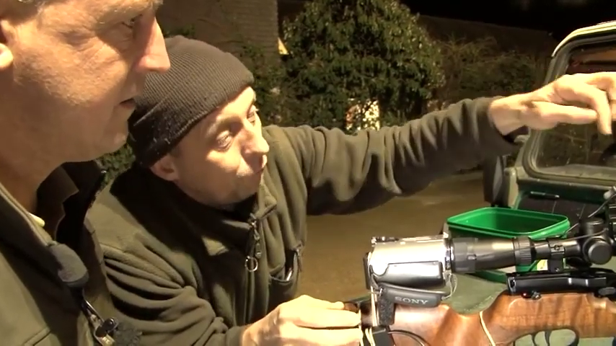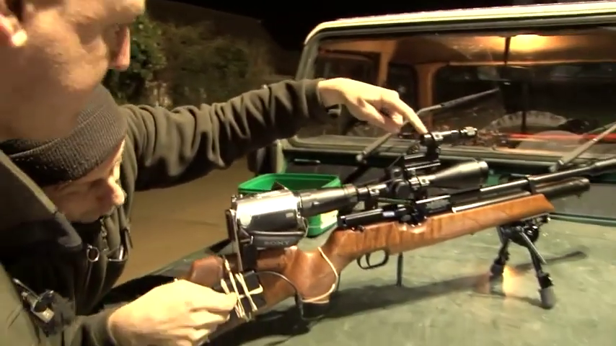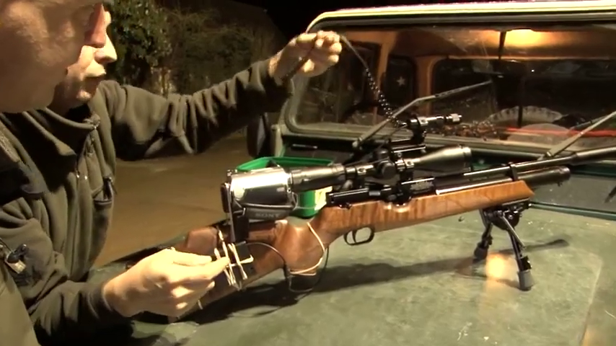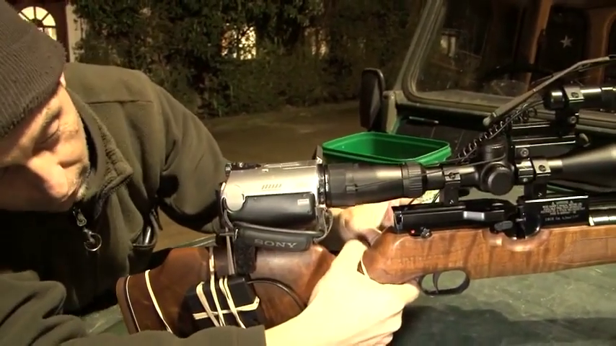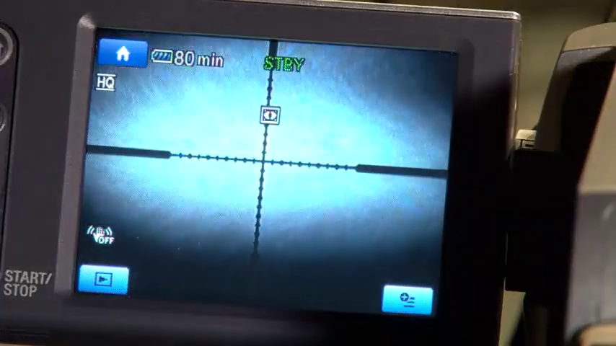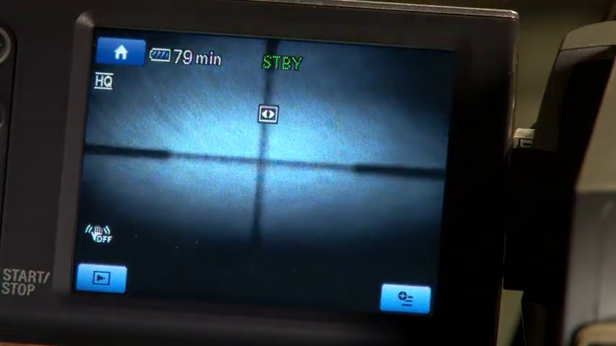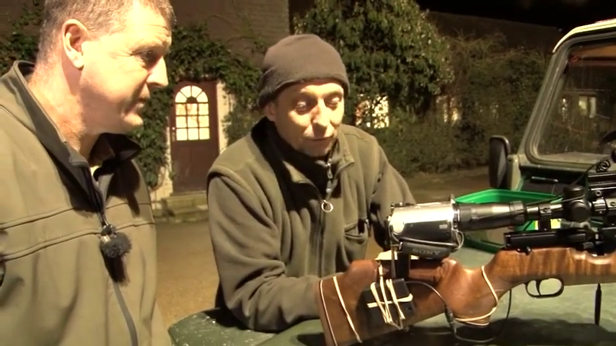So then, obviously, you introduce this, which is an infrared laser. It works off this small battery pack here, which is 4 AAs. It has this on-off switch, which I put behind this rubber band here. And you just squeeze. I'll do it this side actually. If I was left-handed, you just squeeze that like that, on and off. As I say, I haven't done a lot of this yet, but it seems to be getting the results we need.